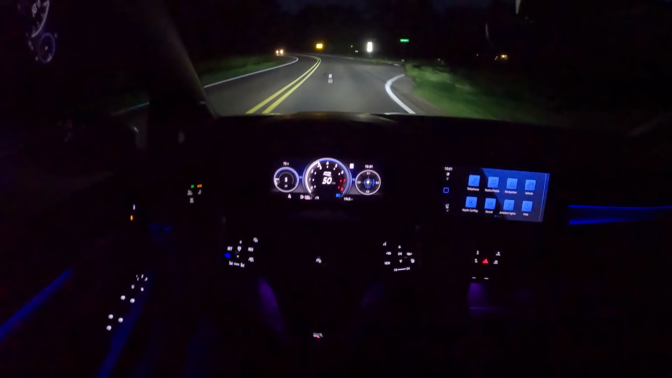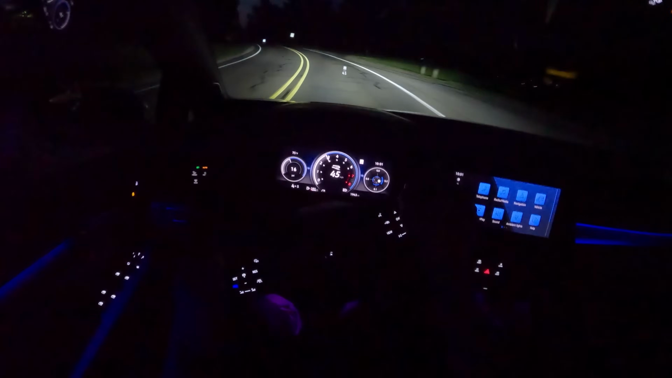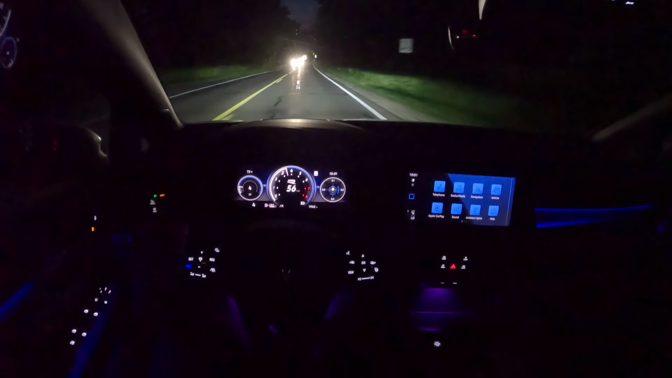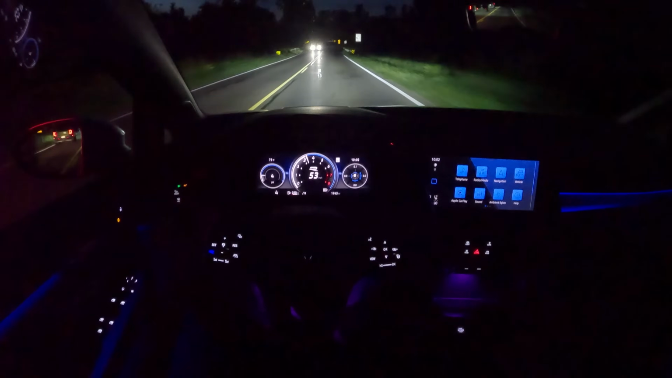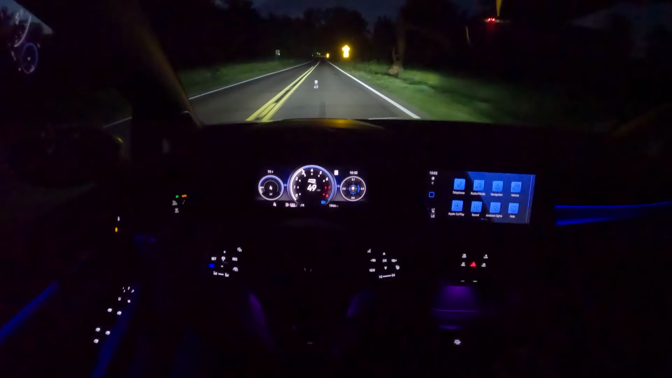Got some auto brights in this car. Only mildly blinded that person, but they blinded me too, so it's okay. Auto brights seem to work well.